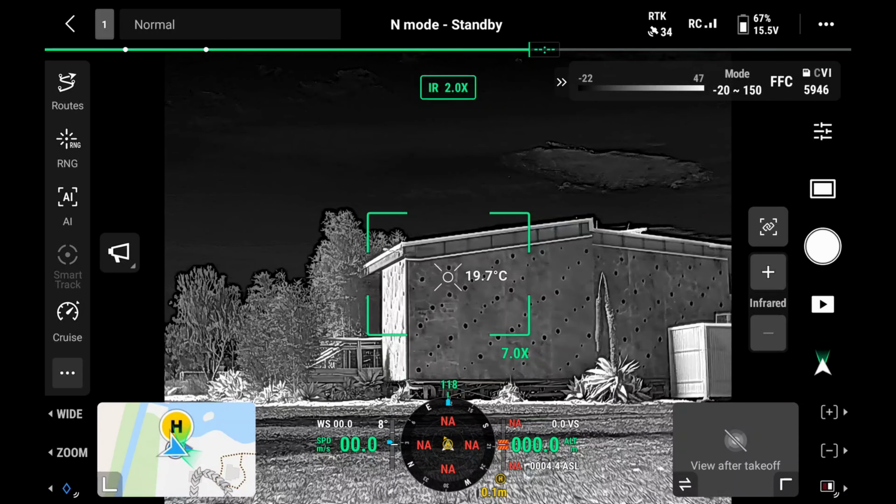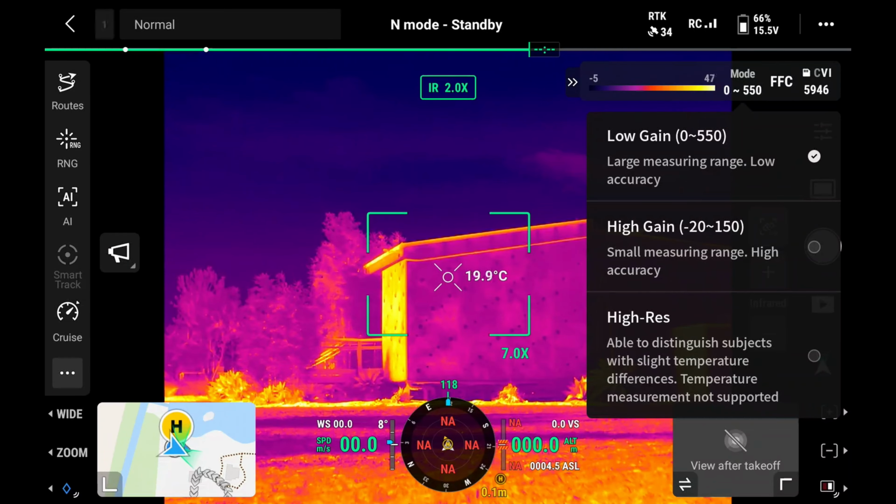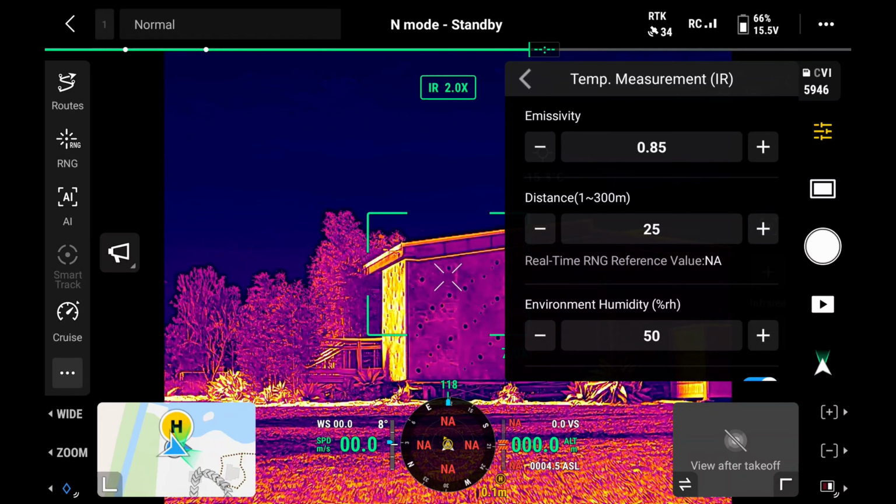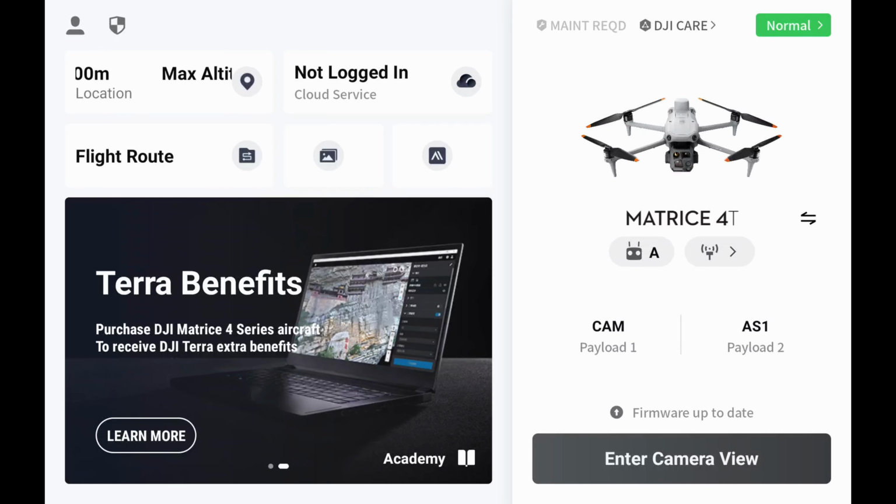First thing we want to do is configure our thermal infrared camera settings. So we'll select our color palette. In this case, we'll use iron red, and we need to select our gain mode. Currently, only low gain mode and high gain mode are supported for thermal reconstructions. We can adjust our temperature measurement settings, where we can change our emissivity values, our distance from target, and our environmental humidity.